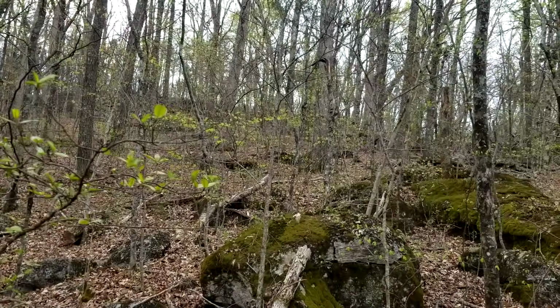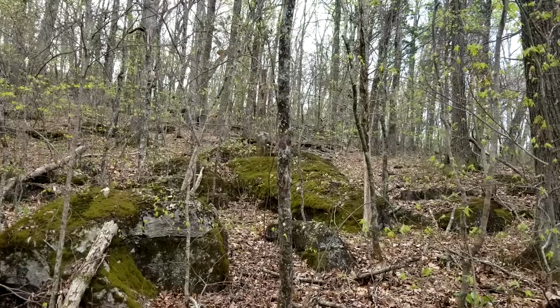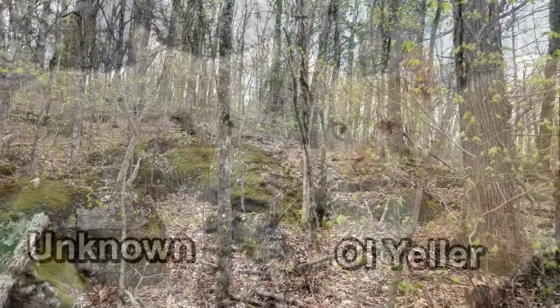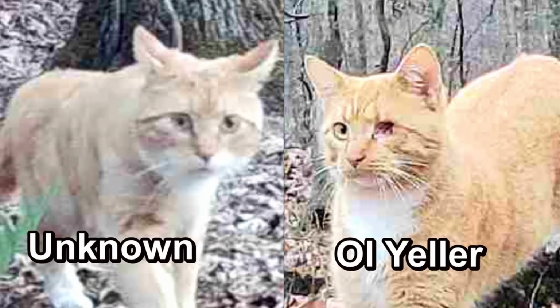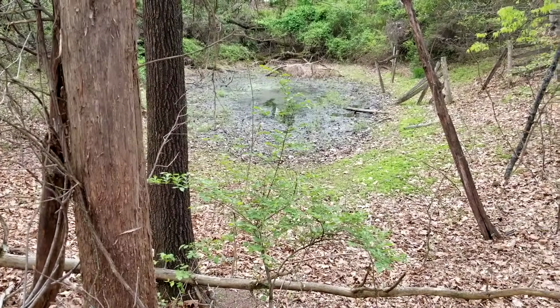But anyway, I've got something else I want to share with you. I noticed last week in my videos, I thought it was old Yaller, but it's a different cat. Here's a picture. This is old Yaller on the right, and on the left, it looks like old Yaller, but it's not. It's a new cat. The only way you can really tell is to see their eyes. Old Yaller ain't got but one eye, and the new one's got two eyes. So I have to pay attention to that.